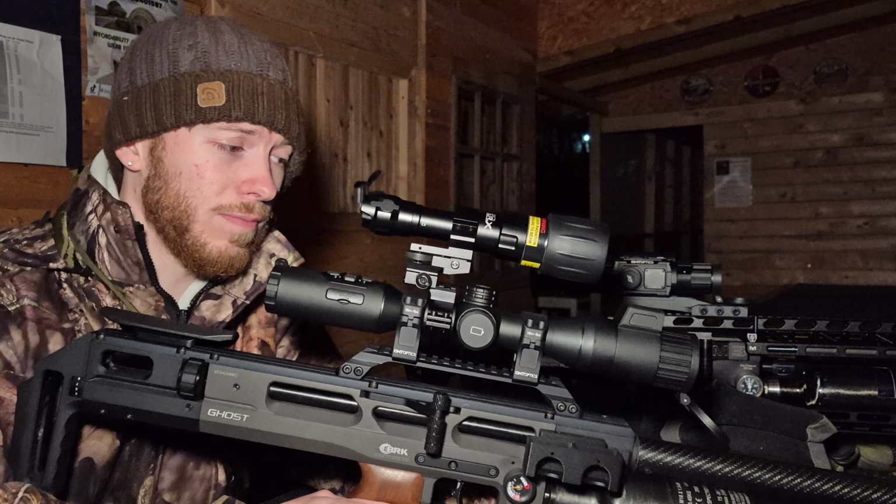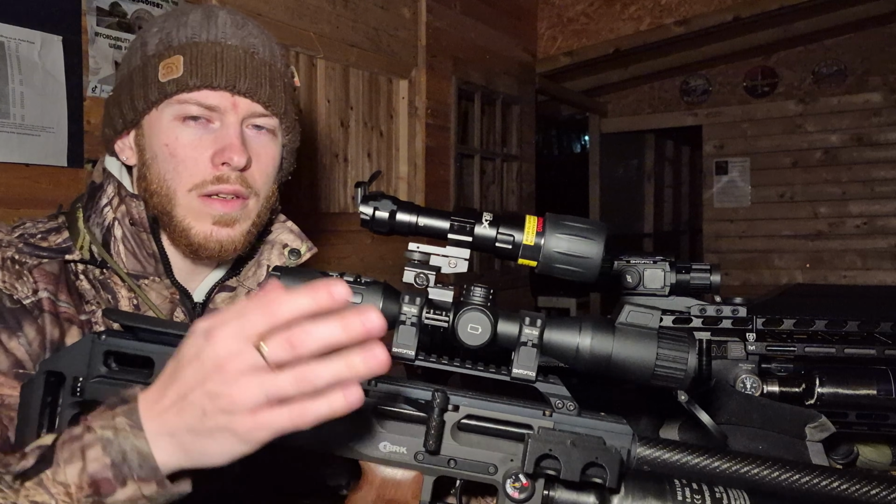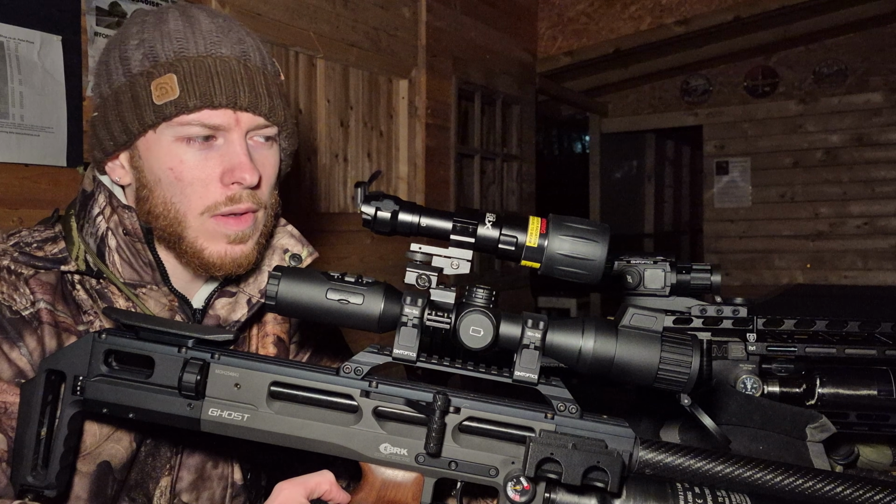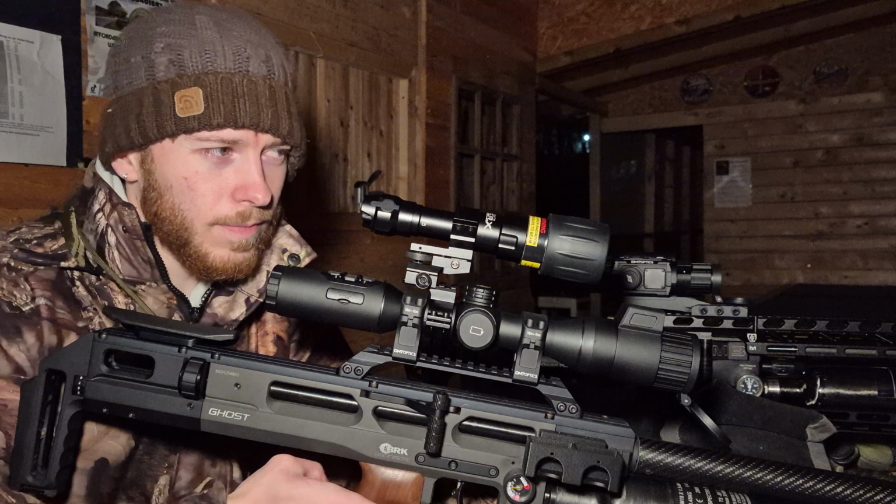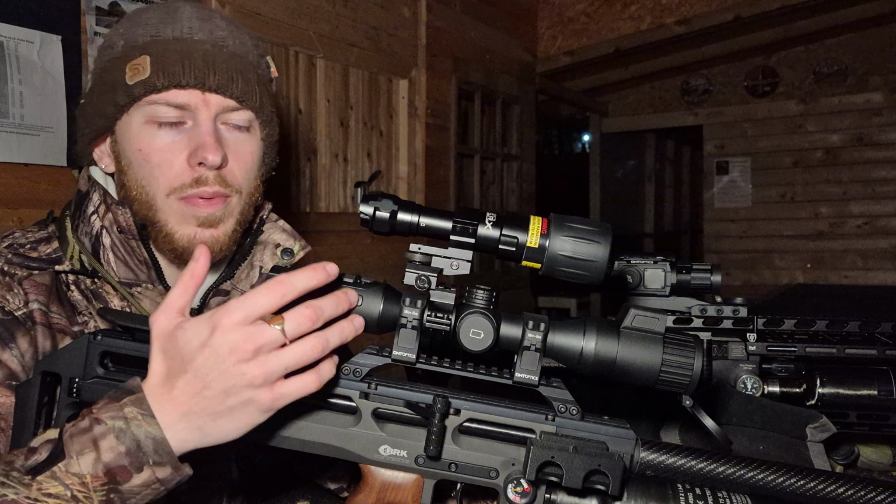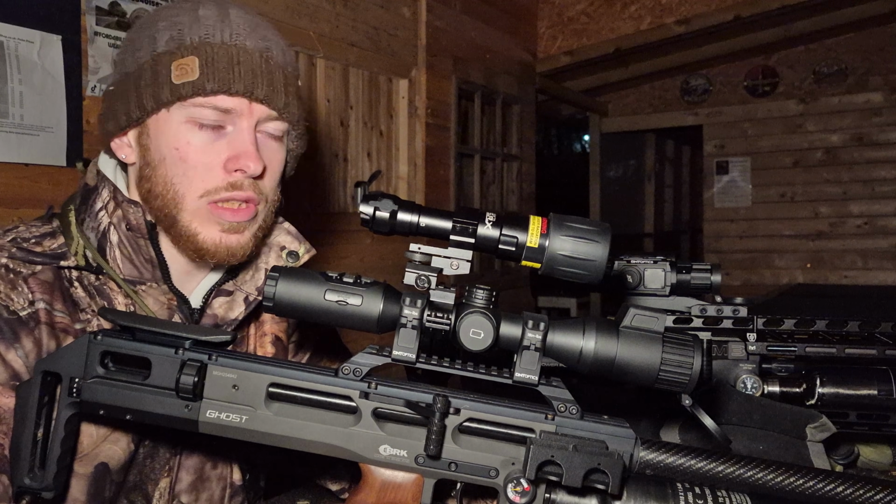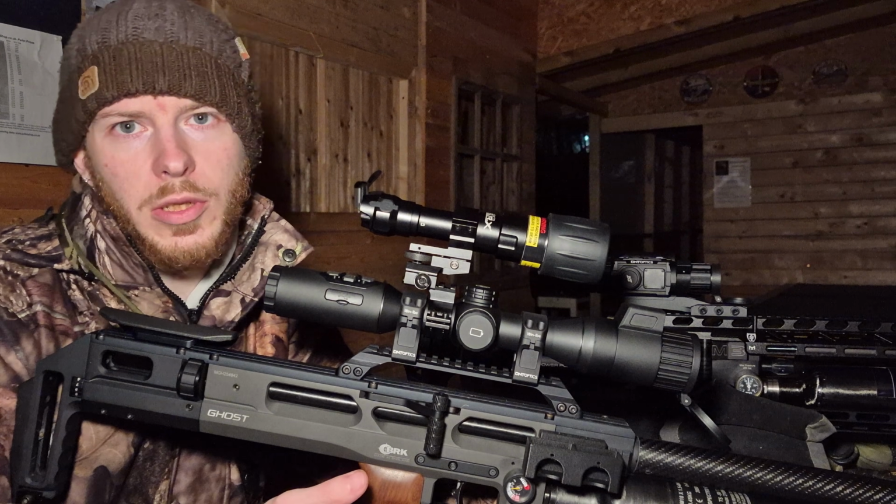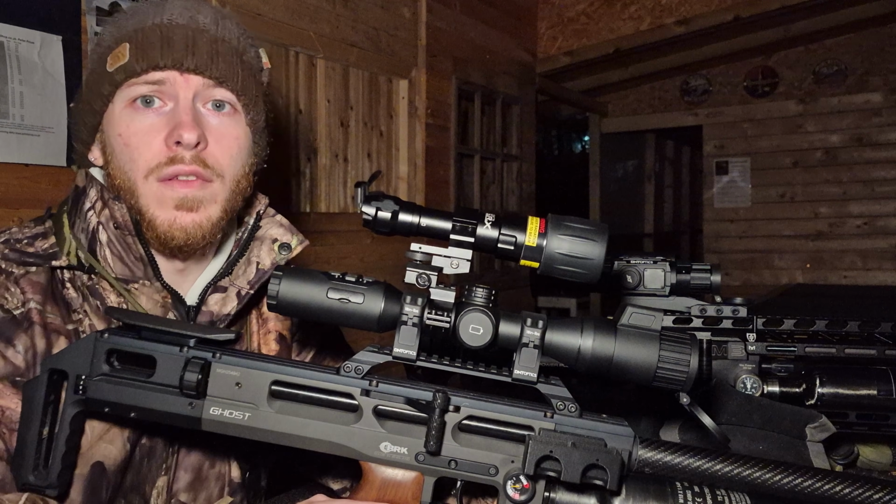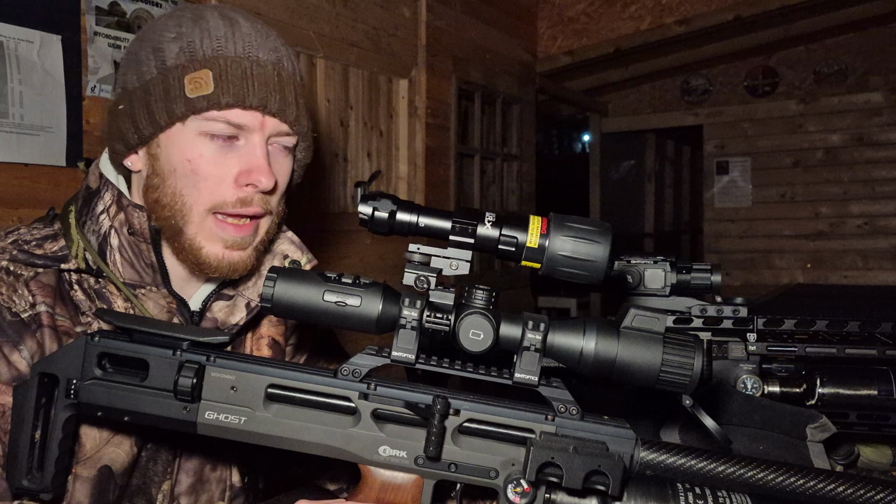I wouldn't say don't be put off by the fact that you've got to have an IR illuminator for the 4K in order to use it in the dark. Obviously, having an IR illuminator is definitely going to show you the true performance of this scope, but it's still usable without one. Obviously, it's not as sharp because it's pitch black, but in low light situations, it is very, very usable. I think they're about 650 quid at the moment.